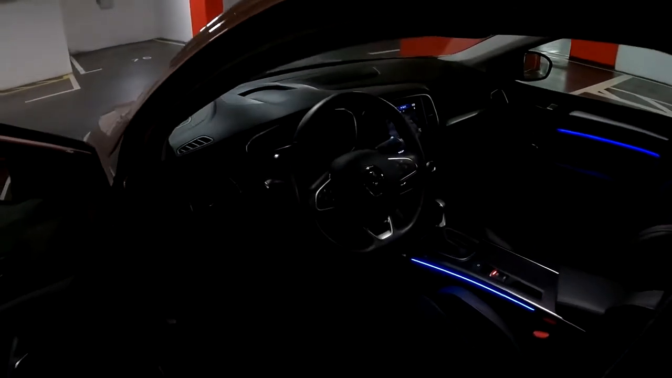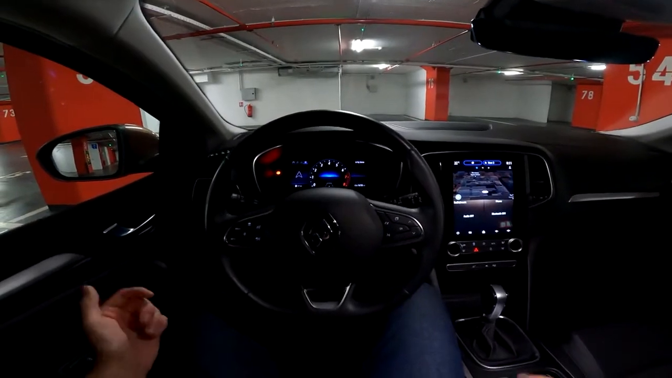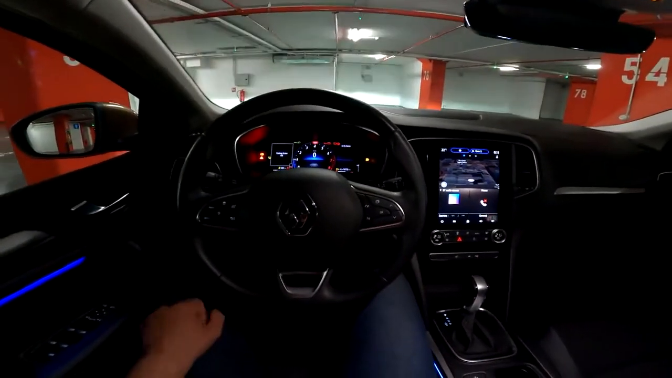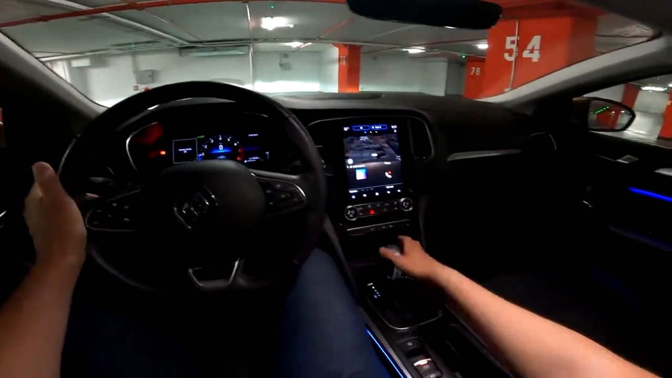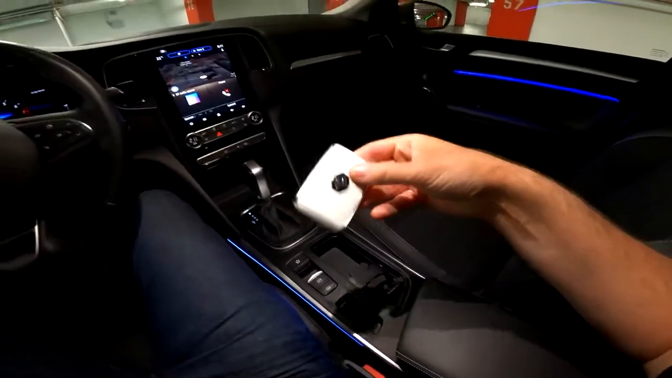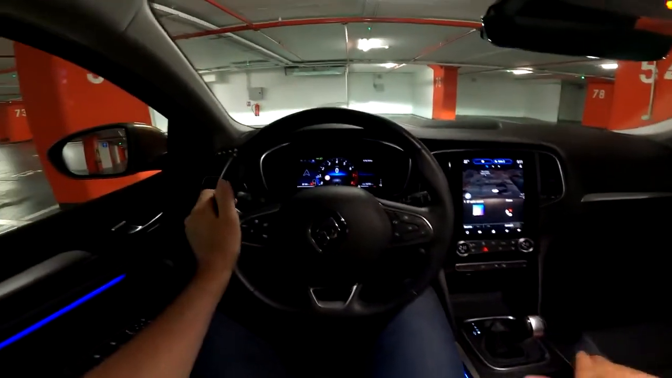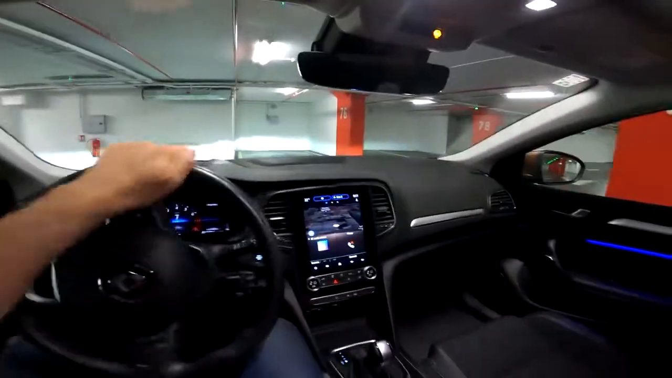But let us now check out the view from the driver's perspective. And let's start the drive. I will press the start engine button and the car comes to life. I have a lovely design of the ambient lights, as you can see, and I think we are ready to roll. This is the key. It's a classic Renault key, and let's put it to drive and start.